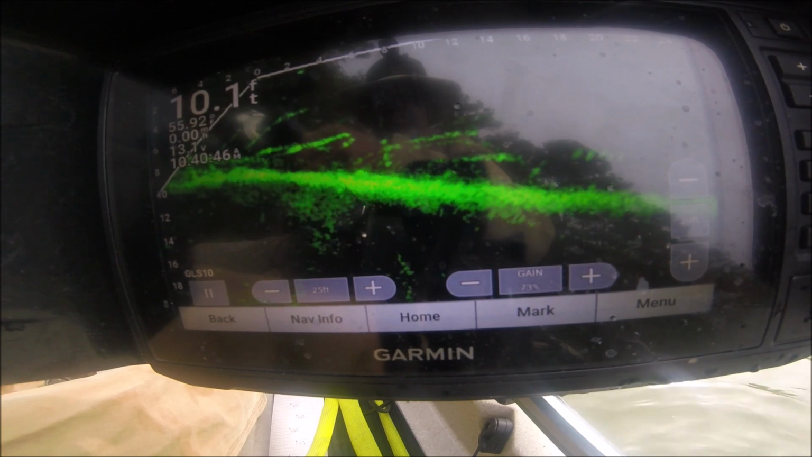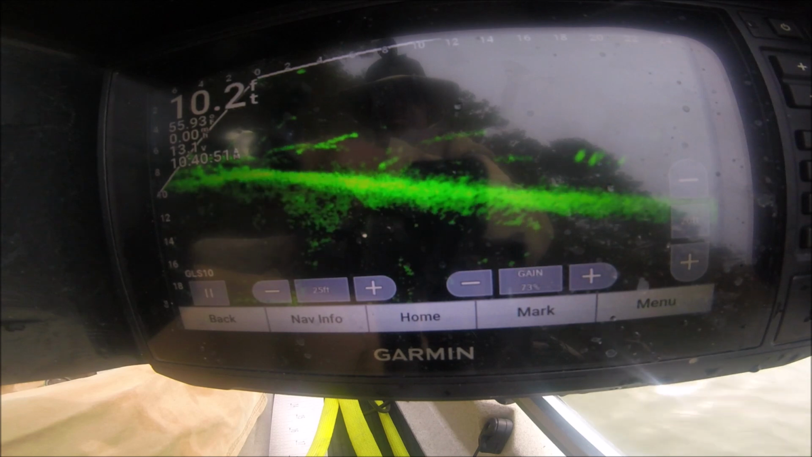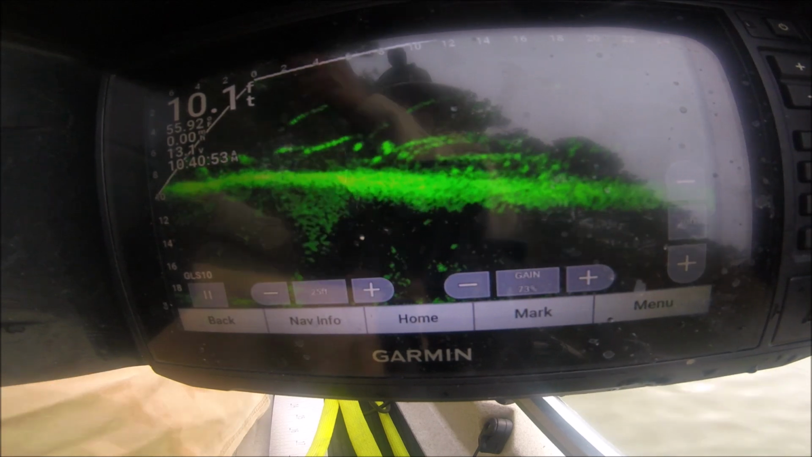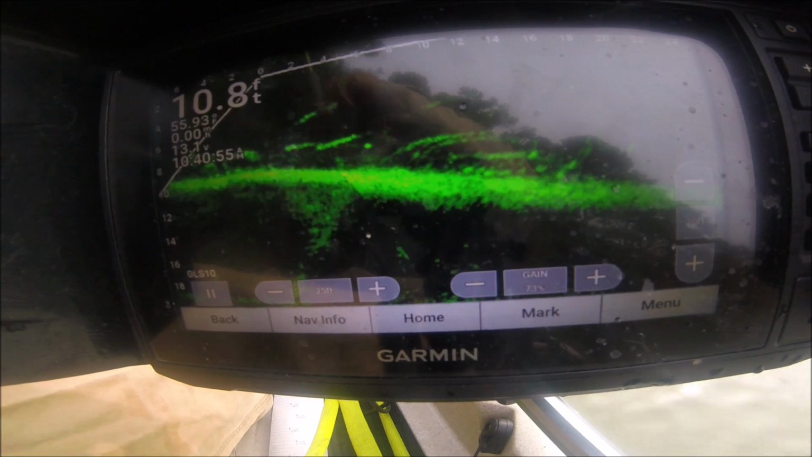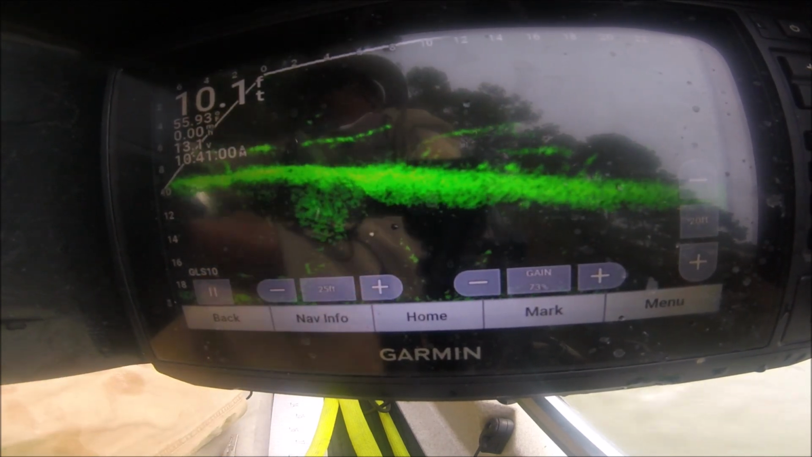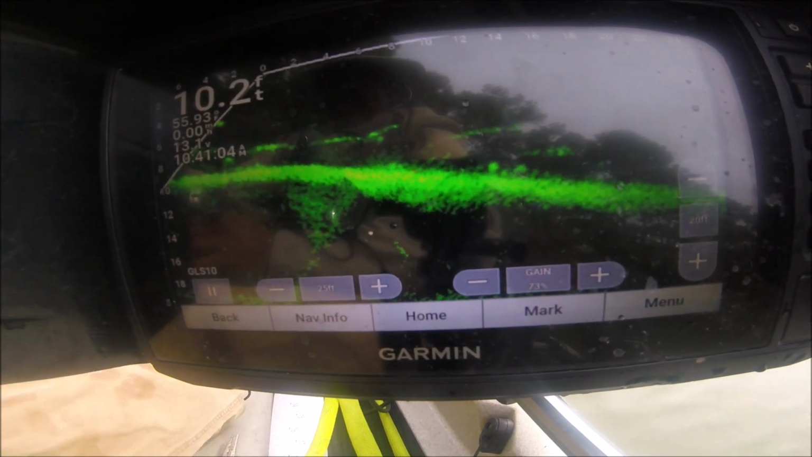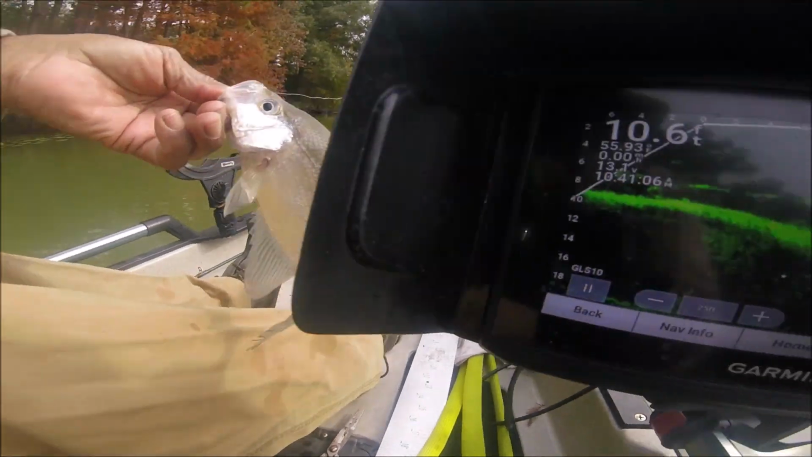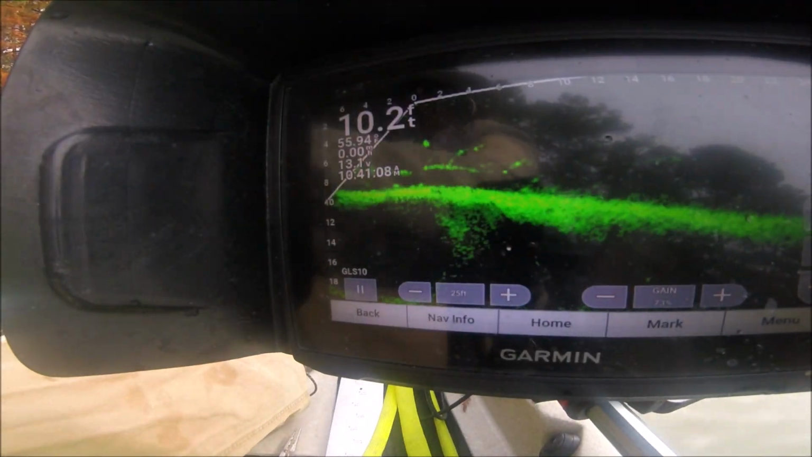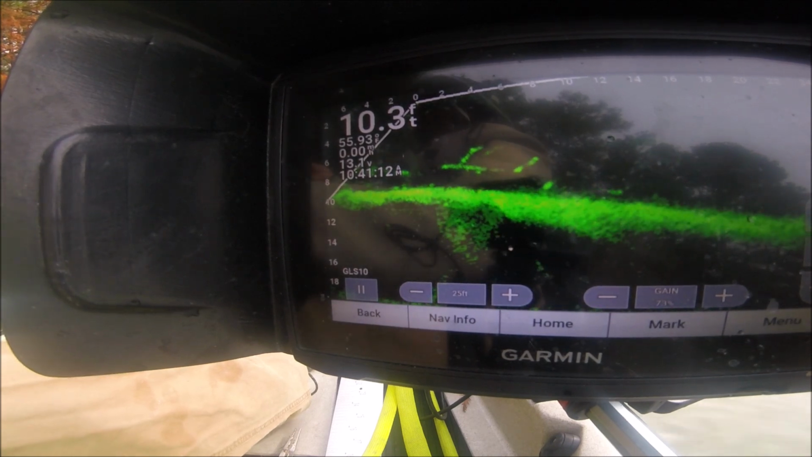Here you come. Ooh. He didn't like me jigging it. He wasn't big enough though. He didn't like me jigging that thing. Little old bitty rascal came out there and crushed it. Thank you for the fight, little buddy.